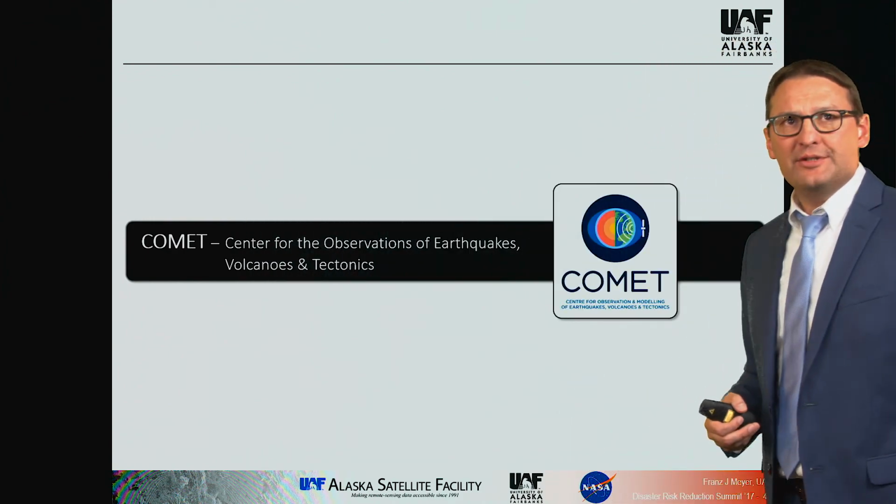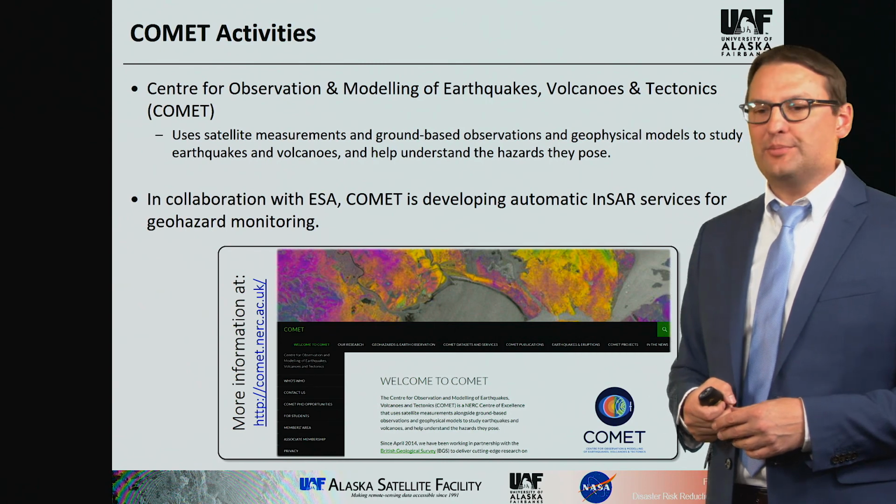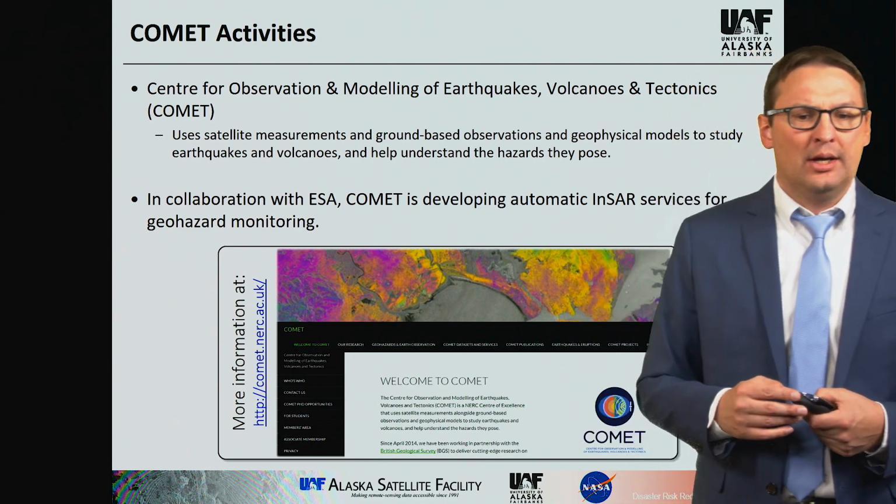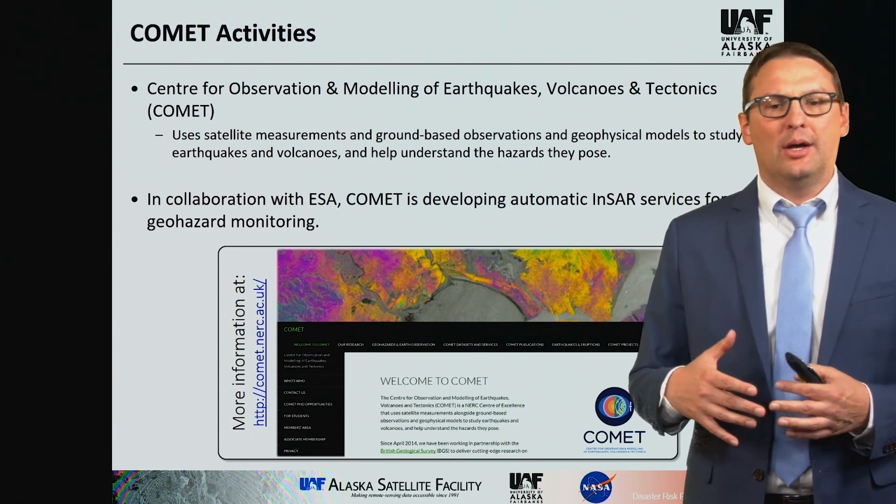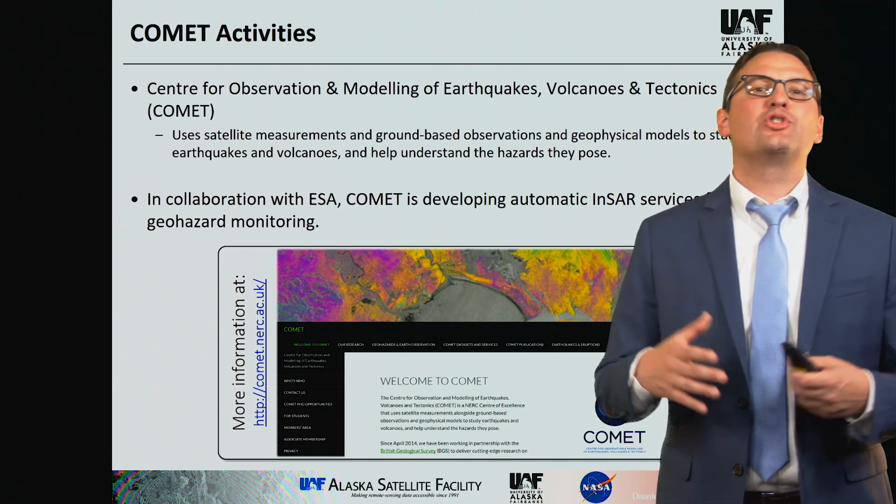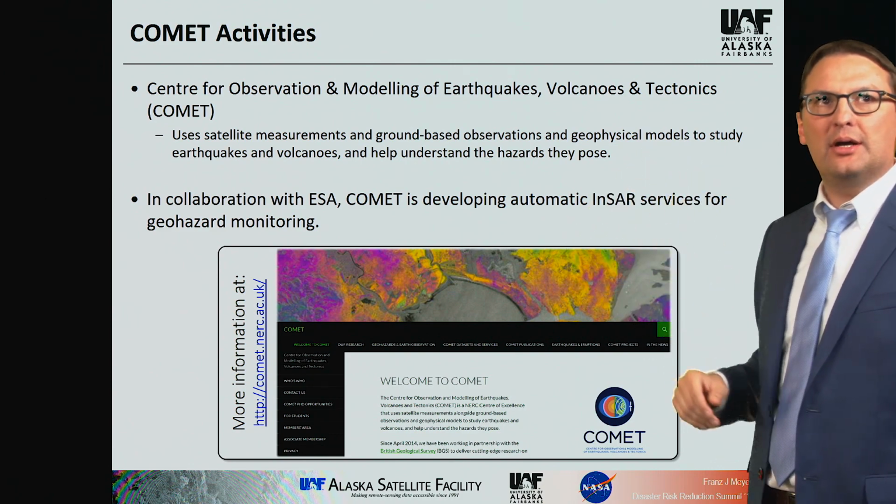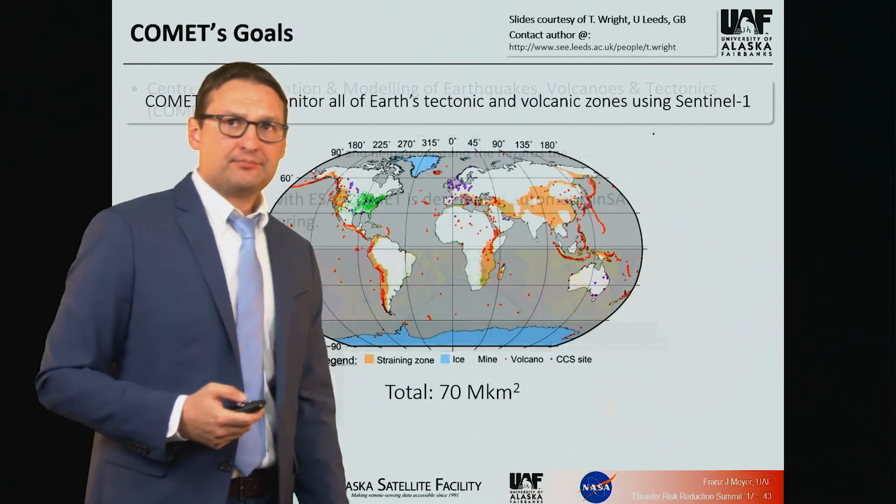A third one that I want to emphasize is a service called COMET. COMET is the Center for Observation and Modeling of Earthquakes, Volcanoes, and Tectonics. It's a British group that is operating on behalf of ESA. So ESA gave them a big grant to develop value-added product production chains. Also their approach is very similar. The idea is to produce value-added products, particularly InSAR products, to monitor geodynamic or geophysical events.